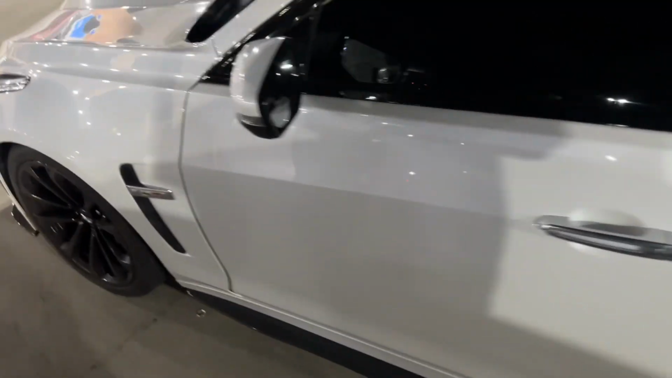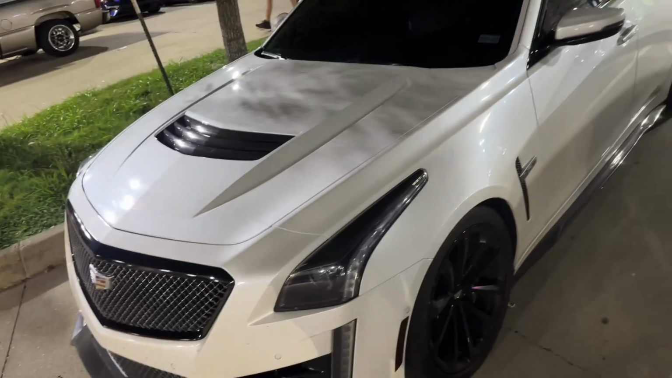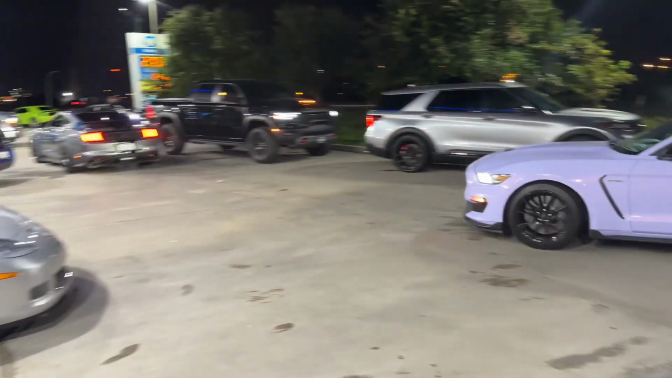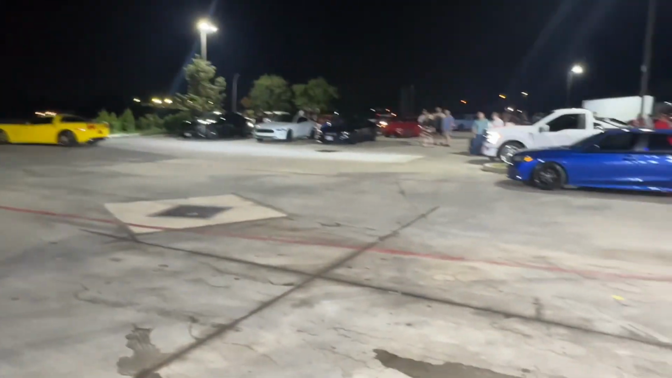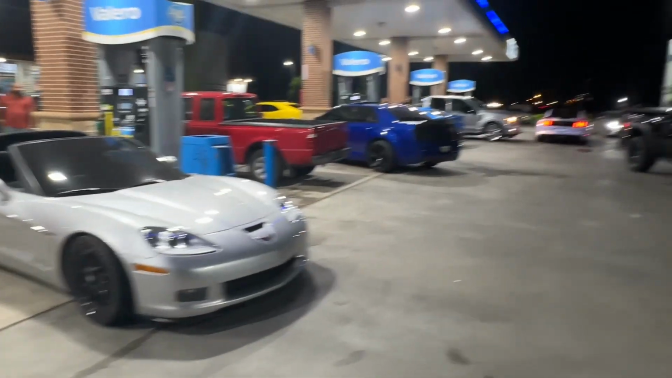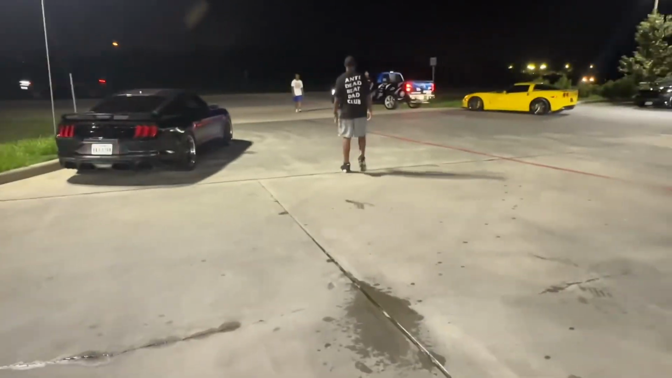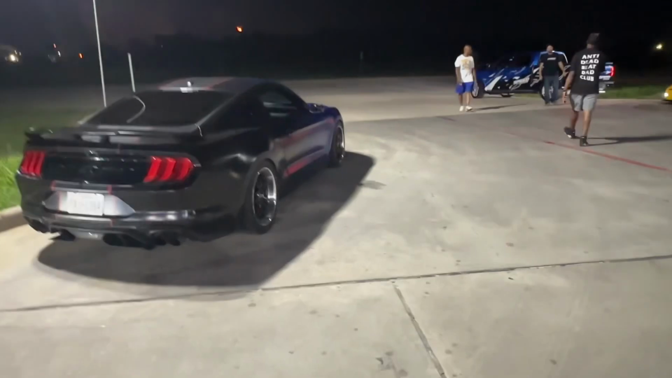See, carbon trim, hard. Yes, sir. Still got people pulling up. Out here, deep as hell. He parked all in the front.